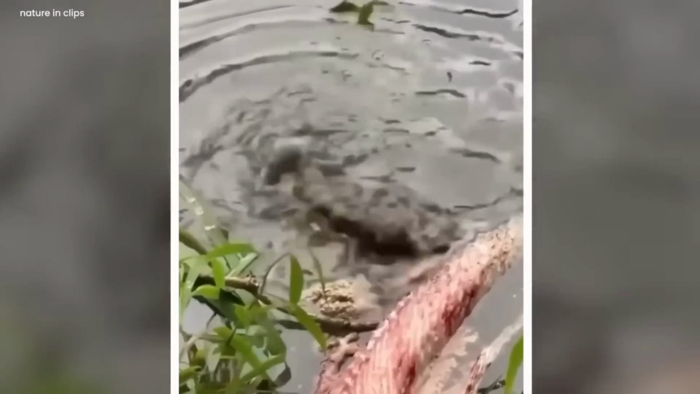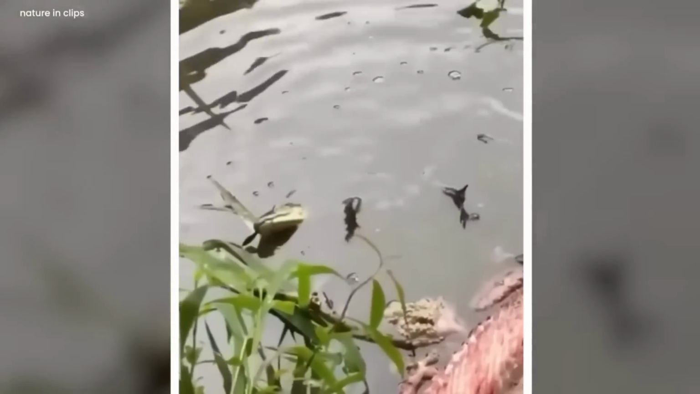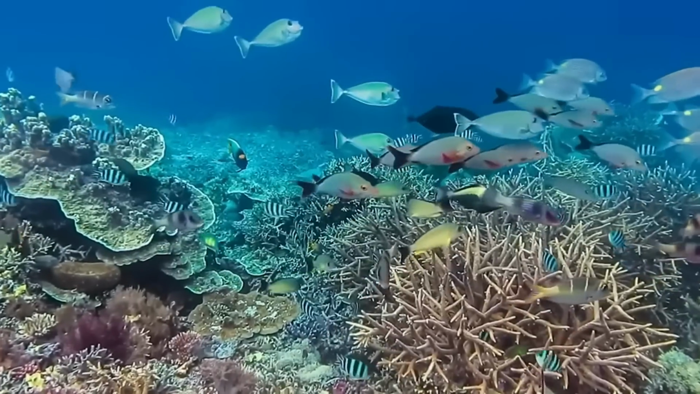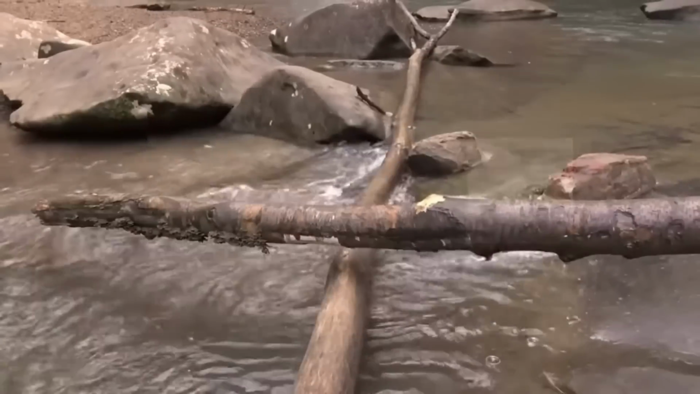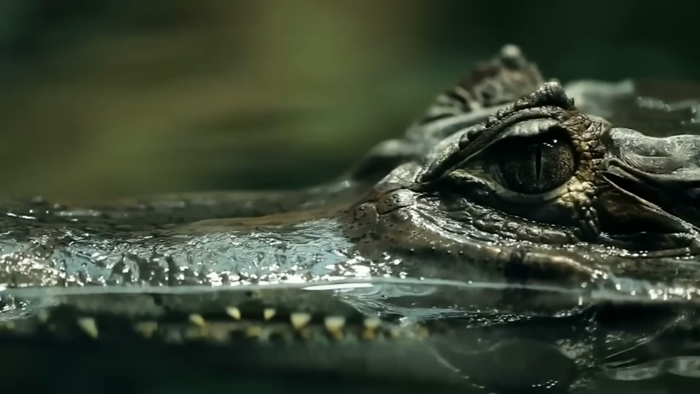Paranormal crocodile. The camera caught a peculiar and mysterious sight. The atmosphere is filled with mystery and enigma. In a river, there was a tree that had fallen here. There was an alligator that was practicing its death roll.